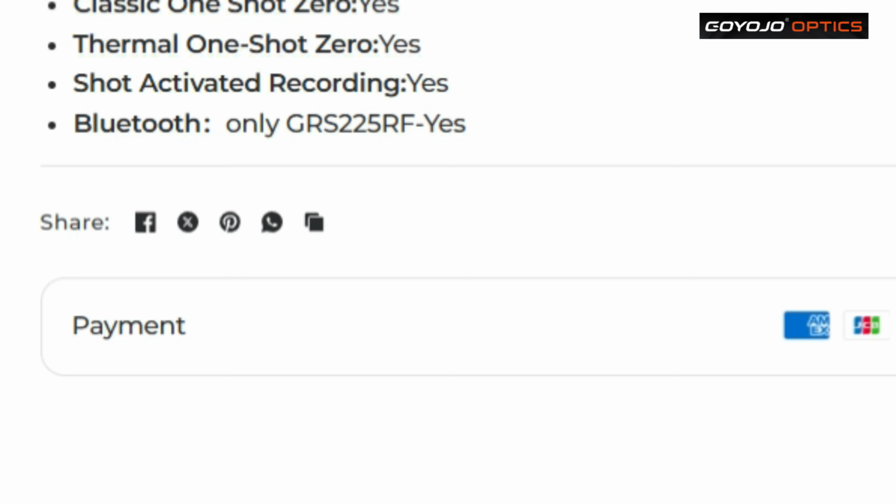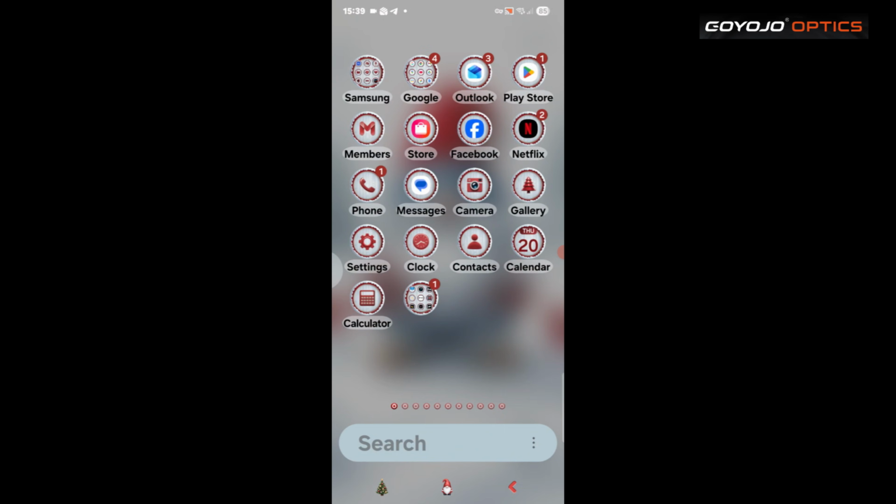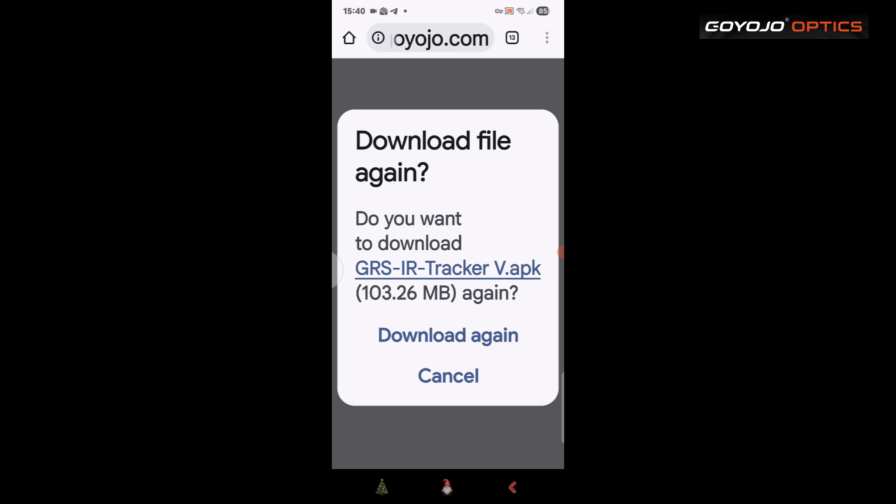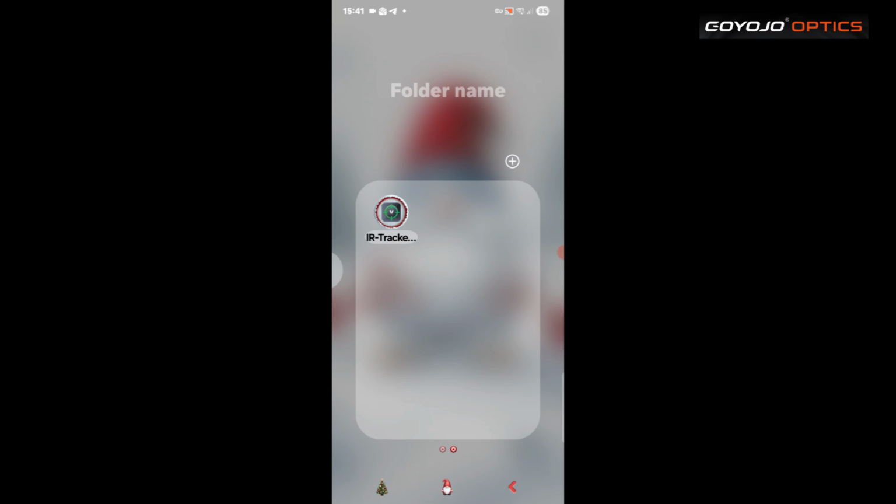And then it's got Bluetooth for the laser rangefinder version. So you basically download an app from the internet by scanning the code in the book, and then you can record everything to the phone, what you see through the scope.